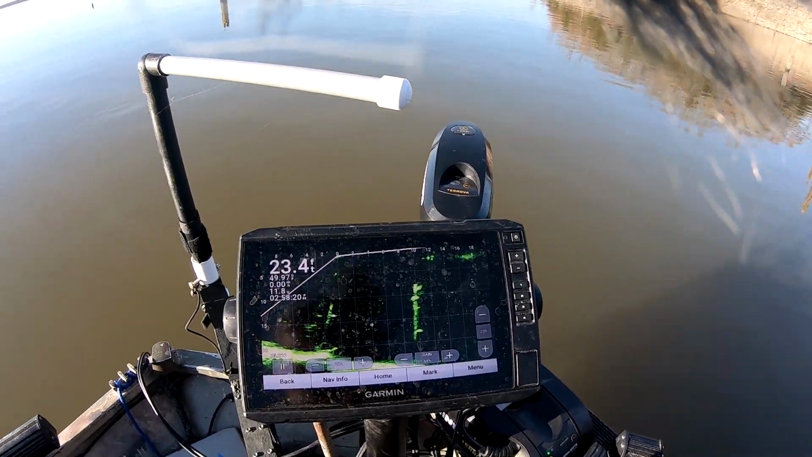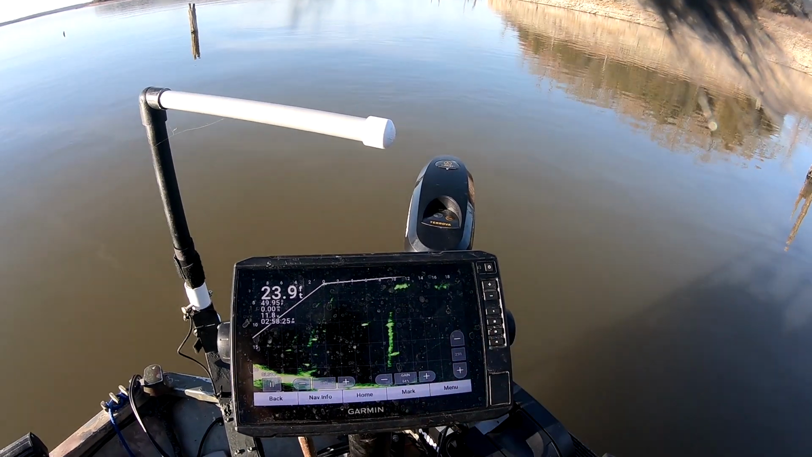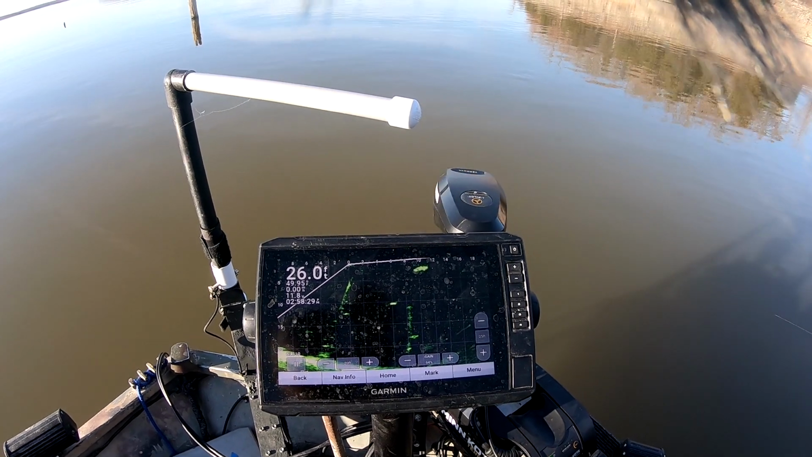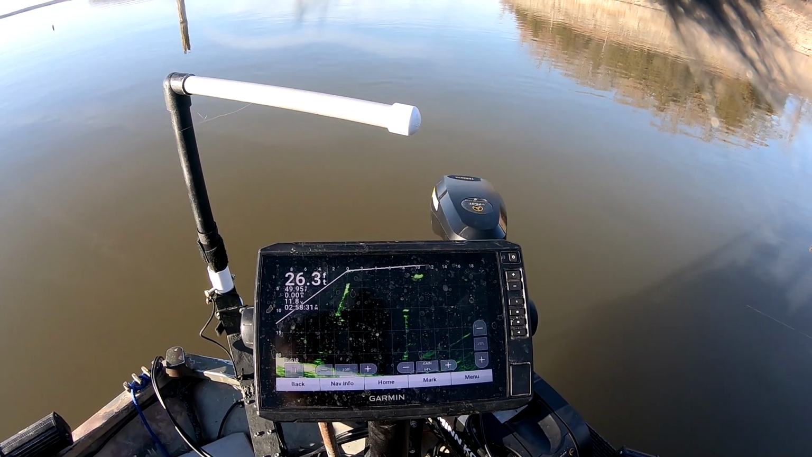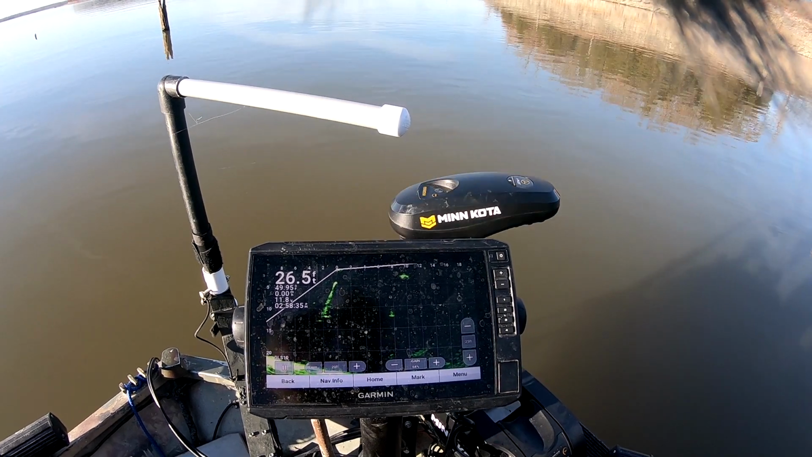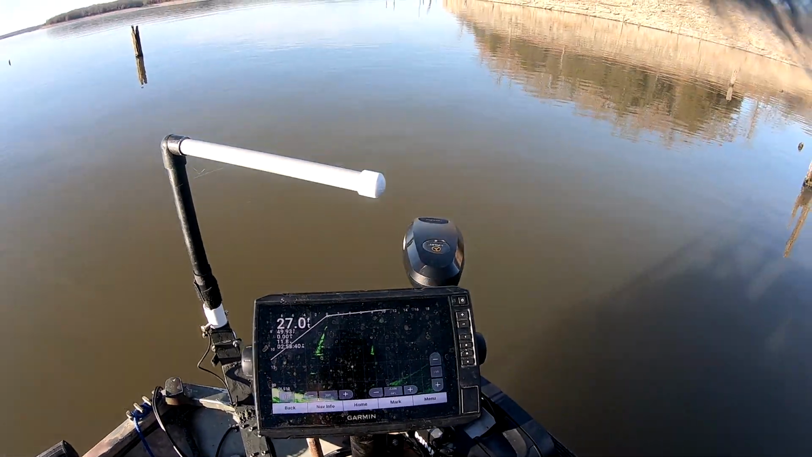The only thing I do when I get on the water is the first thing I'll do, I'll adjust my depth and whatnot, but then I adjust my gain for the water conditions. Muddy water, your gain might not need to be as high because you'll get too much clutter. And clearer water, you can run a higher gain without getting all that interference and clutter. So, but that's my settings on my LiveScope.